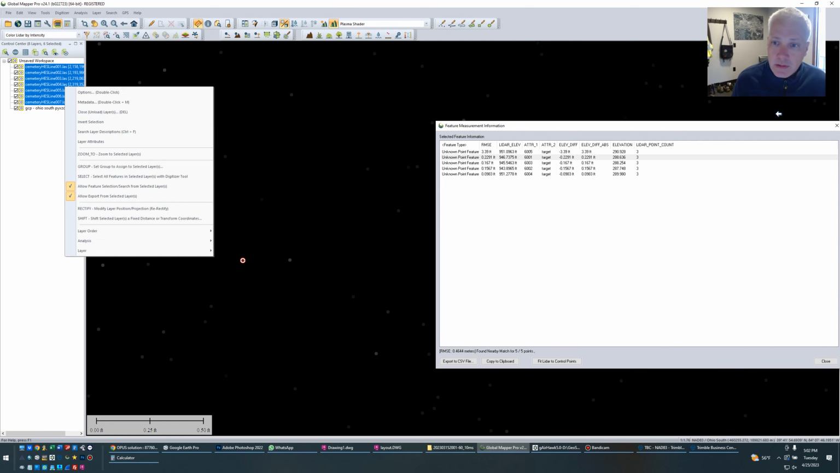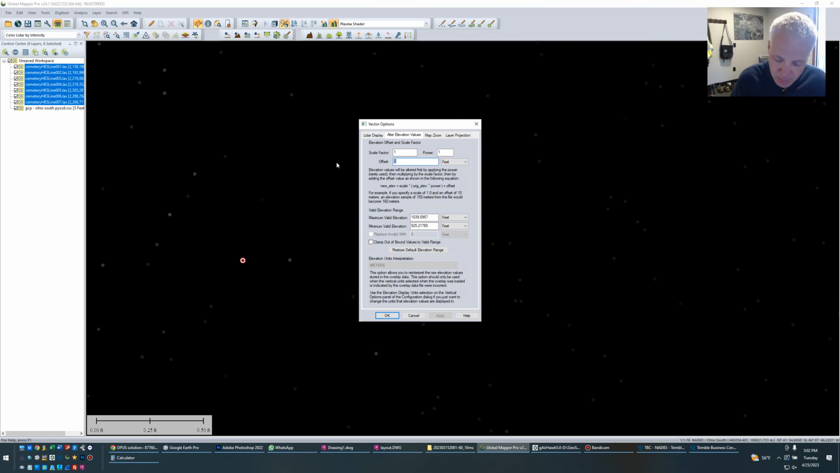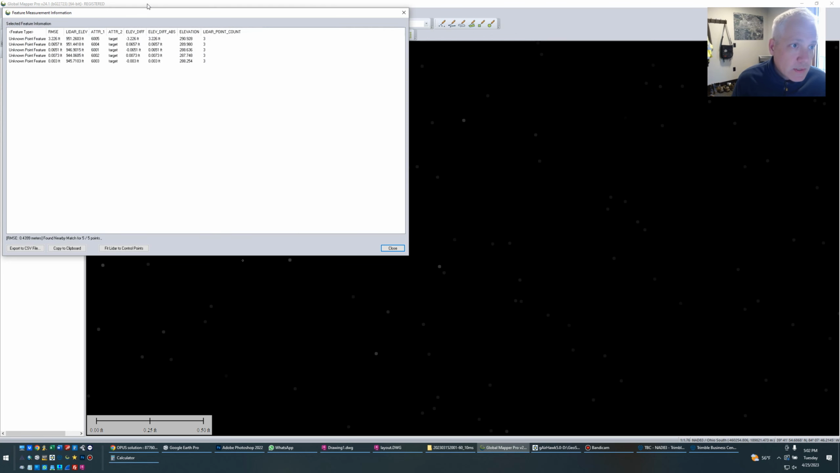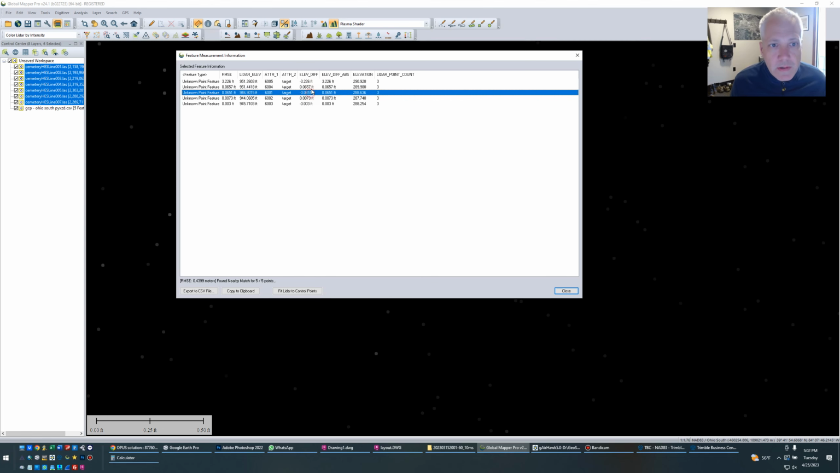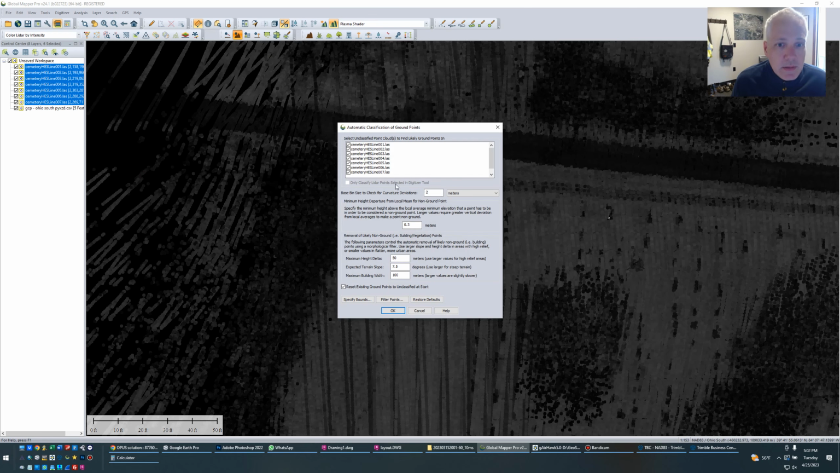So I can, let me close this. I can alter the elevations by 0.164 feet. And now if I run that control, suddenly we have accuracies that are in the tenths of a foot or hundredths of a foot. So from here I would run an automated ground classification.